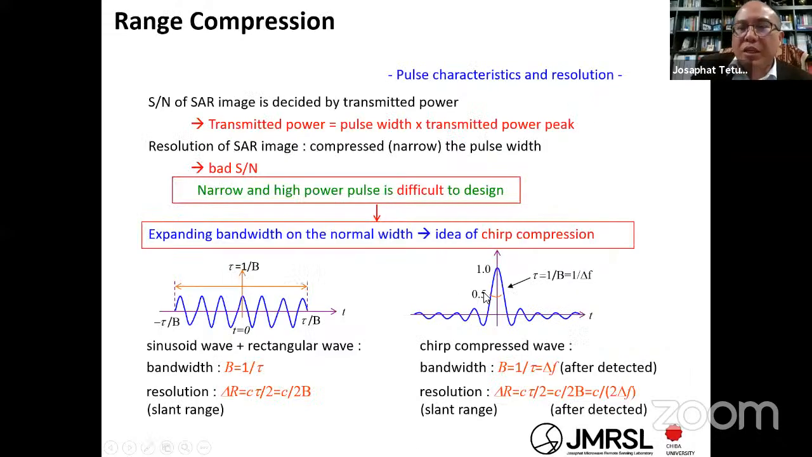Why do we need to use the chirp pulse? Because if you use the common cosine or sine pulse with a square envelope, you can get the bandwidth as 1 divided by tau, the length of the pulse. Using this information, the resolution is c tau divided by 2, and tau itself is 1 divided by bandwidth B. You can get the ground resolution in the slant range direction like this.